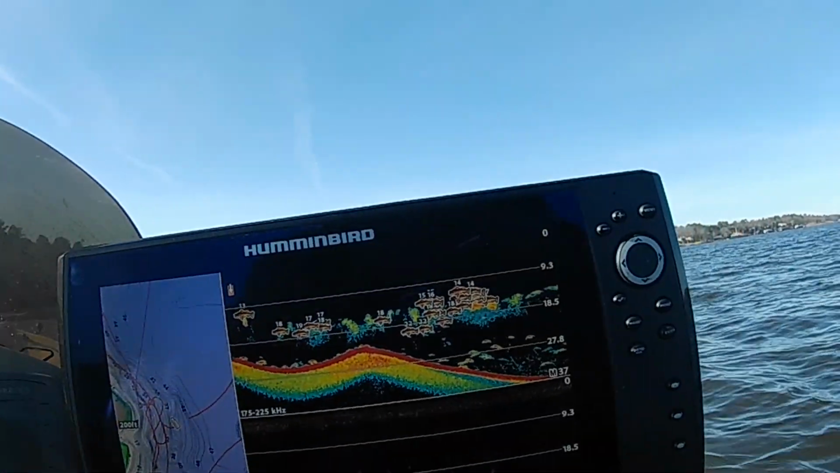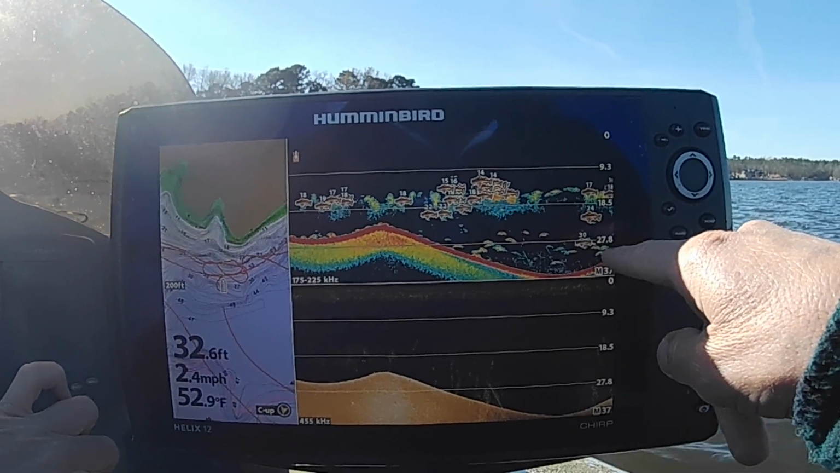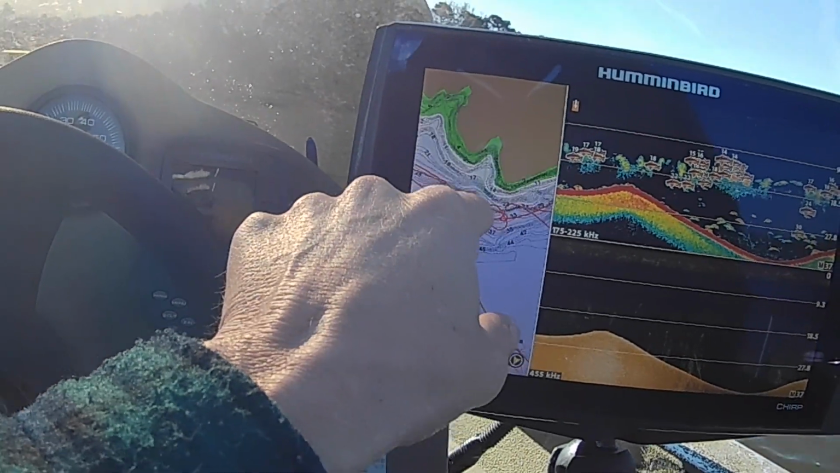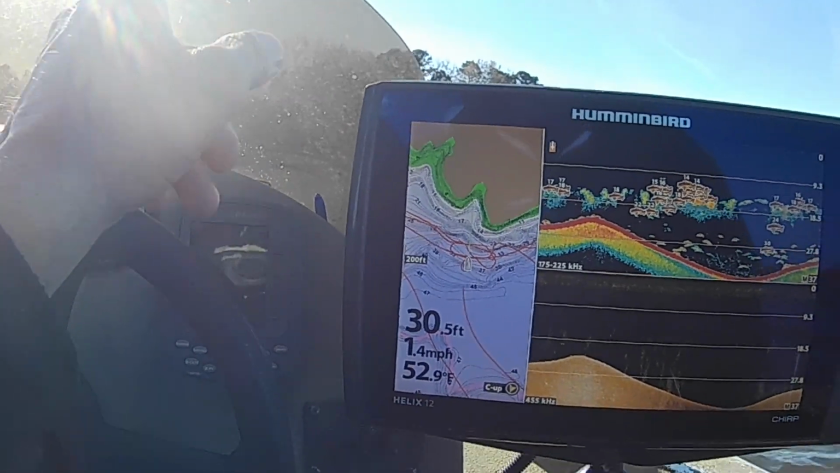Let me get up here a little bit shallower, right here. And you start seeing them right here where I'm coming up. I'm going to start fishing this area right here on this break. I'm going to follow these contour lines the best I can. My front unit up here, my 2D on it, I just have